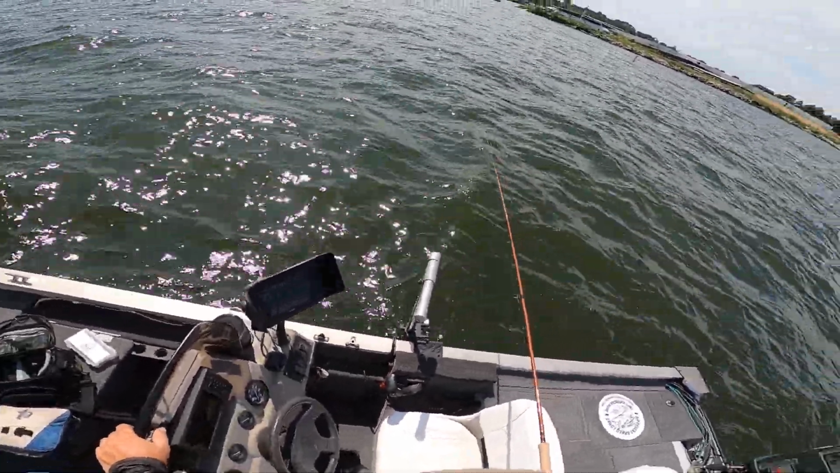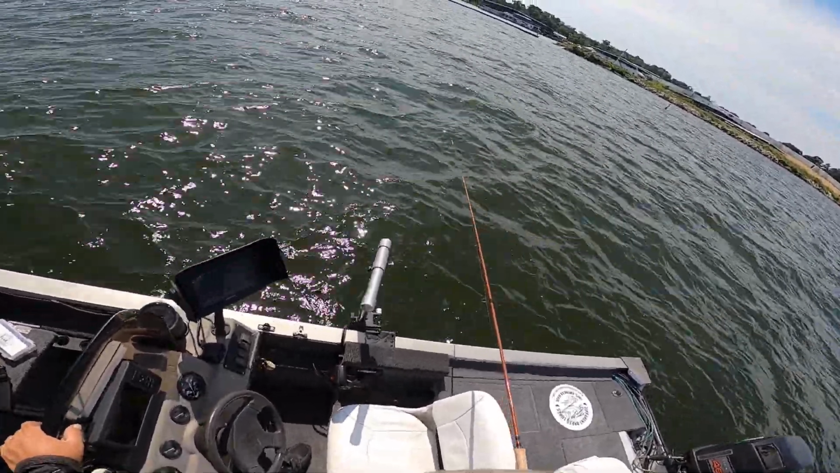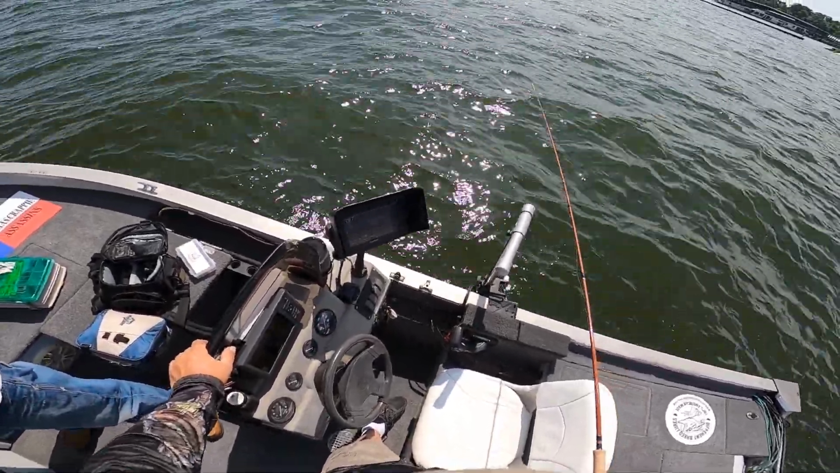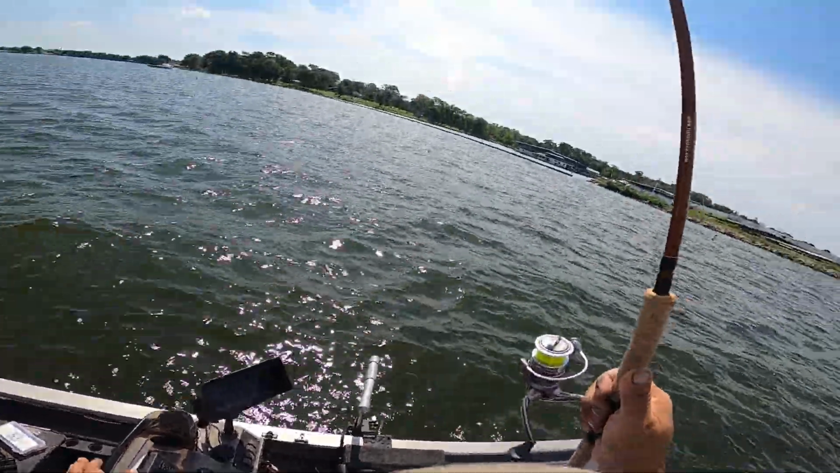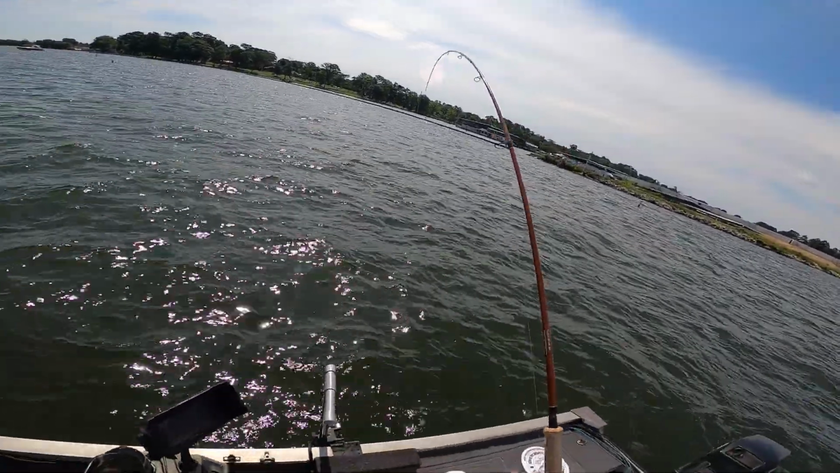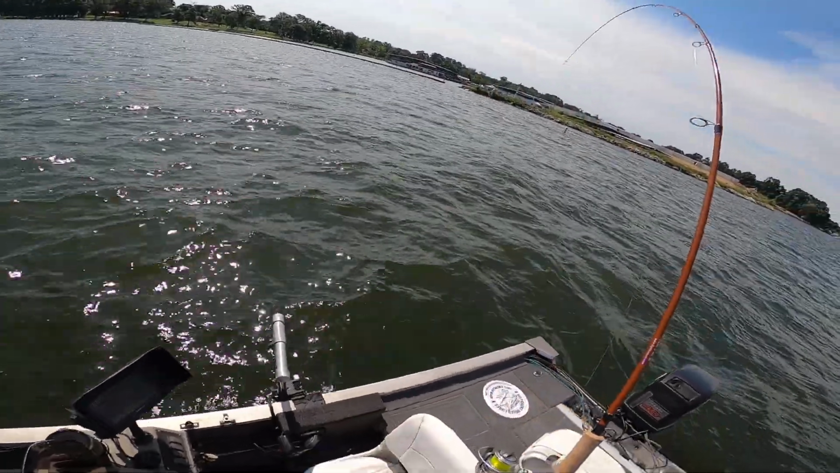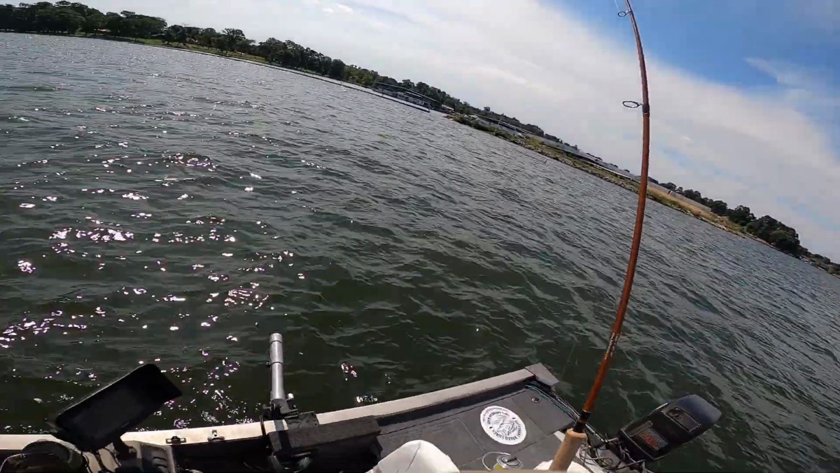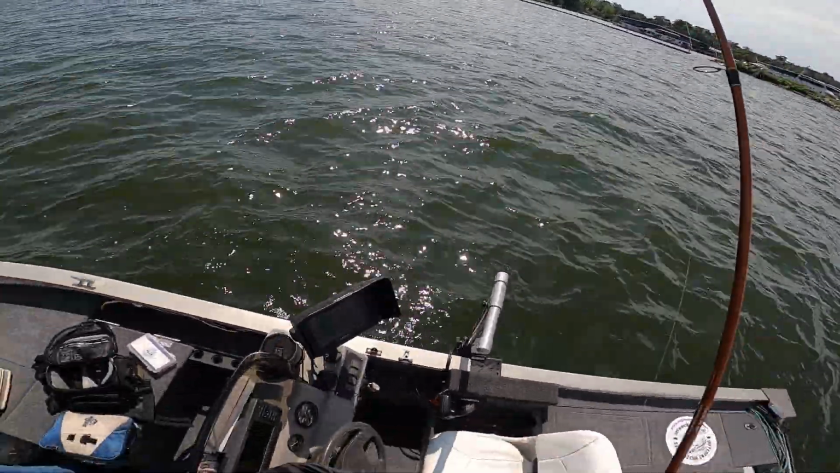Fish on it, but oh, there you son of a gun. Oh, that's a good fish. I don't think it's a crappie. If it is, it's a slab. Big old catfish on there. Yeah, I think it might be a cat. Oh, he got off. We'll never know. It happened. That was a good fish.